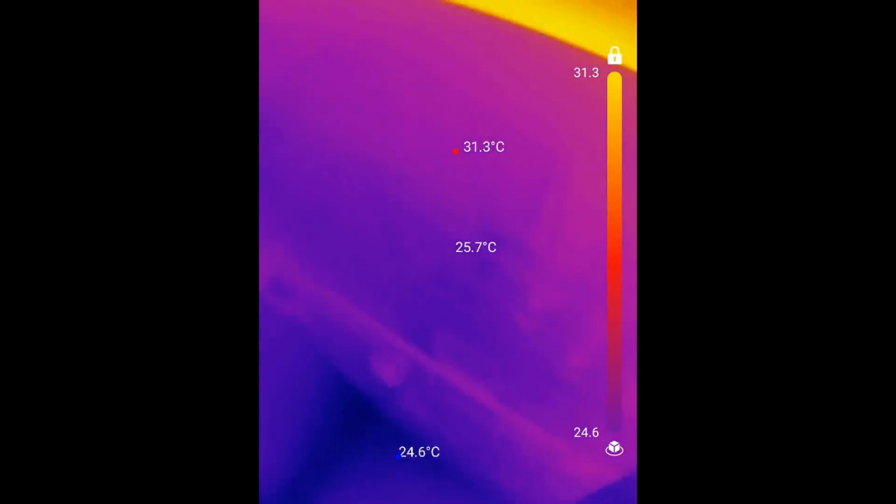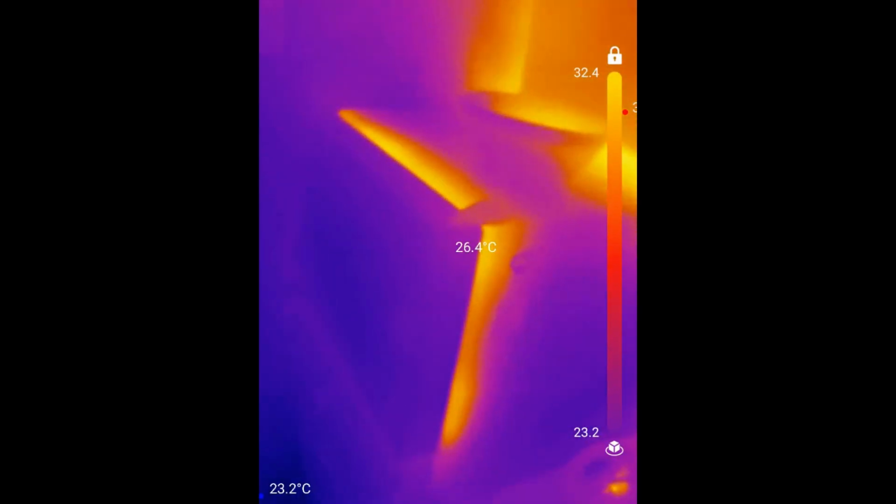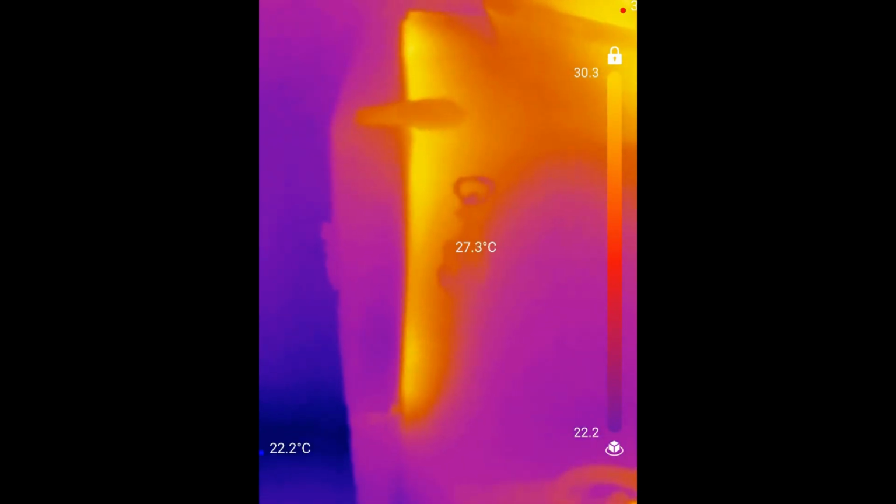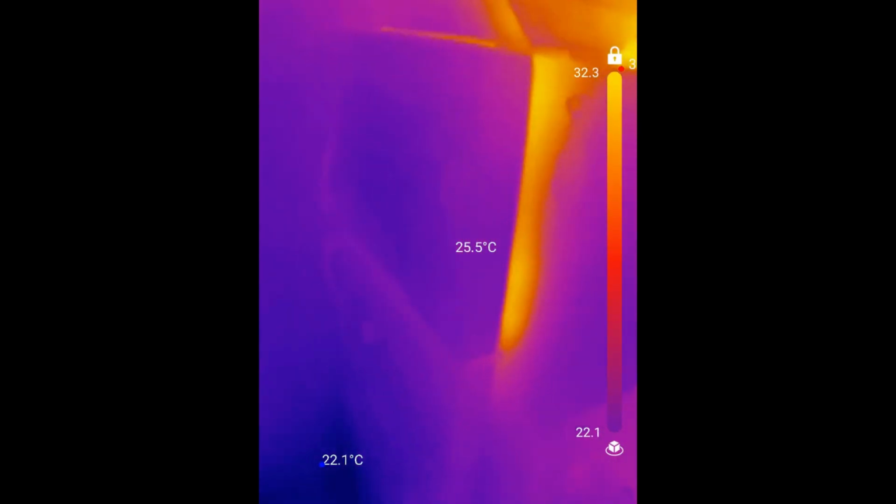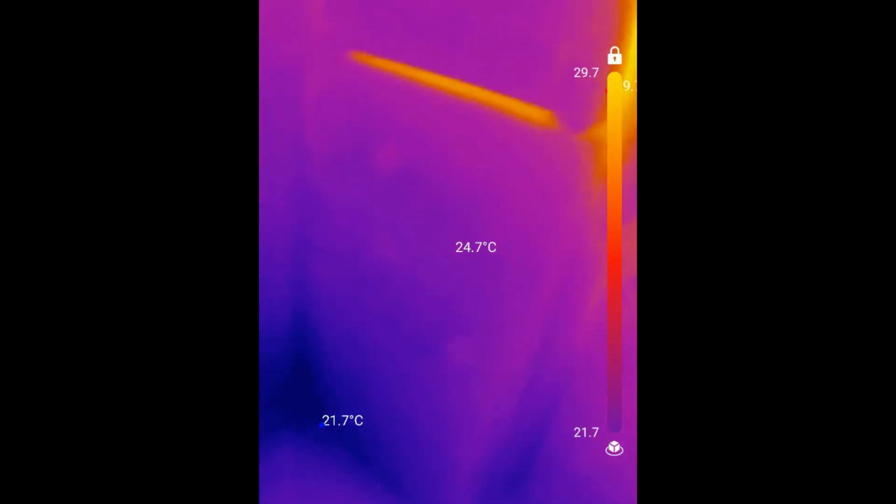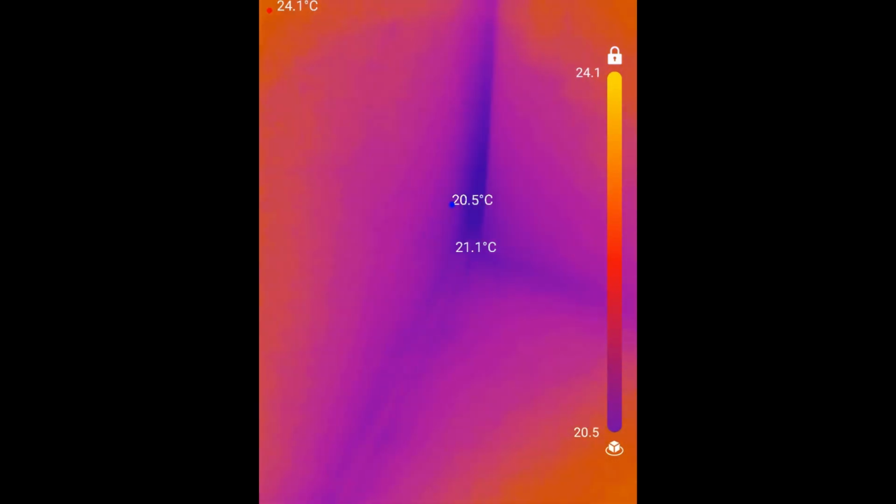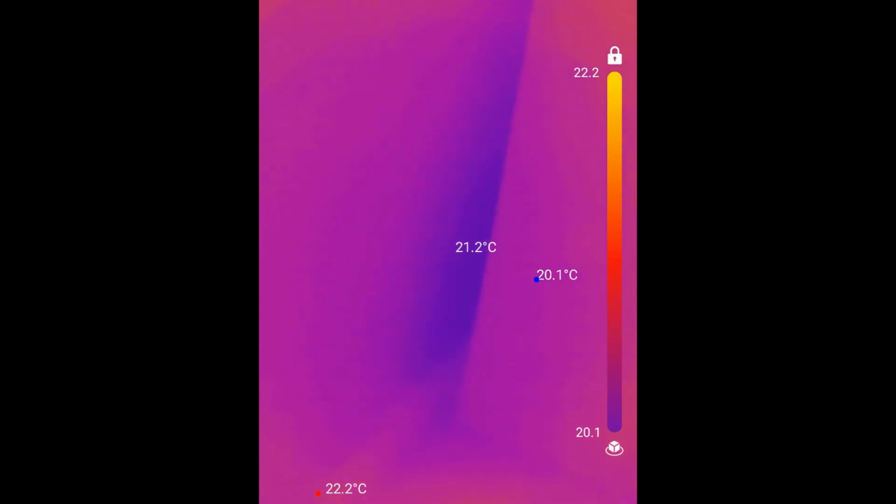The other thing you can check is the leakage. Let's look at it from this perspective, right? If we have any black spots, dark spots, that means the cold from inside the fridge is leaking. We can see a little bit of it here. Right, there's a little leakage over there at bottom left.